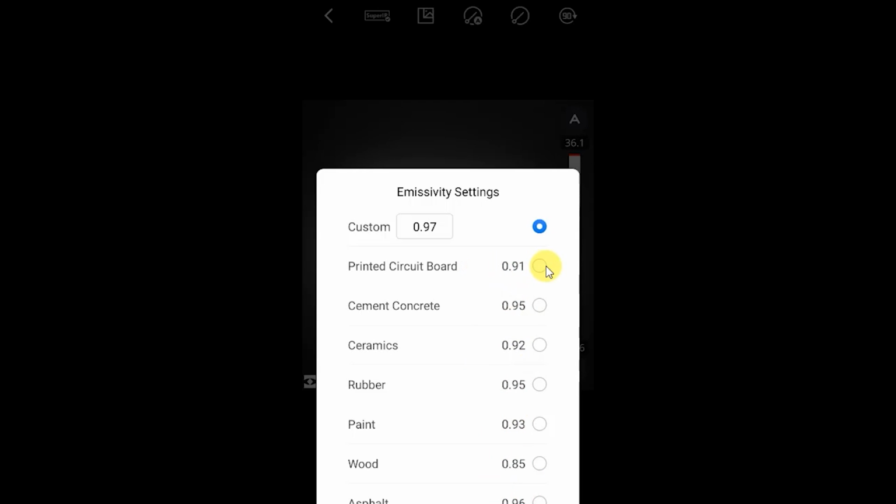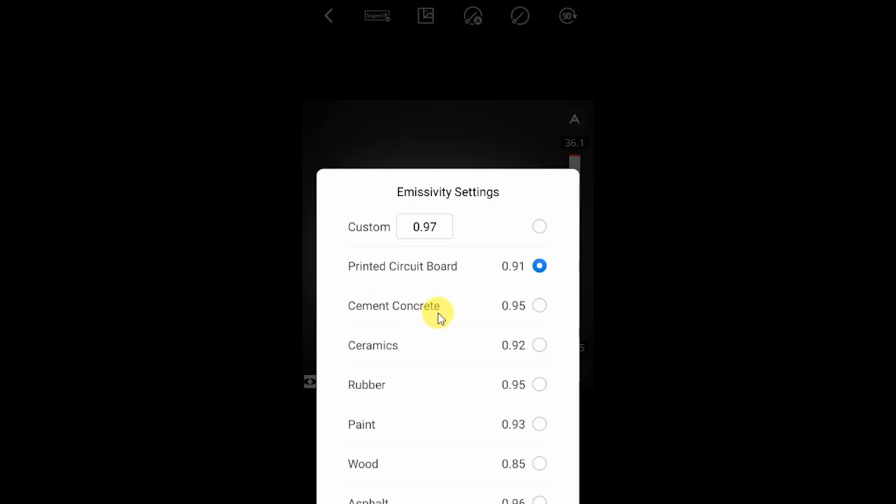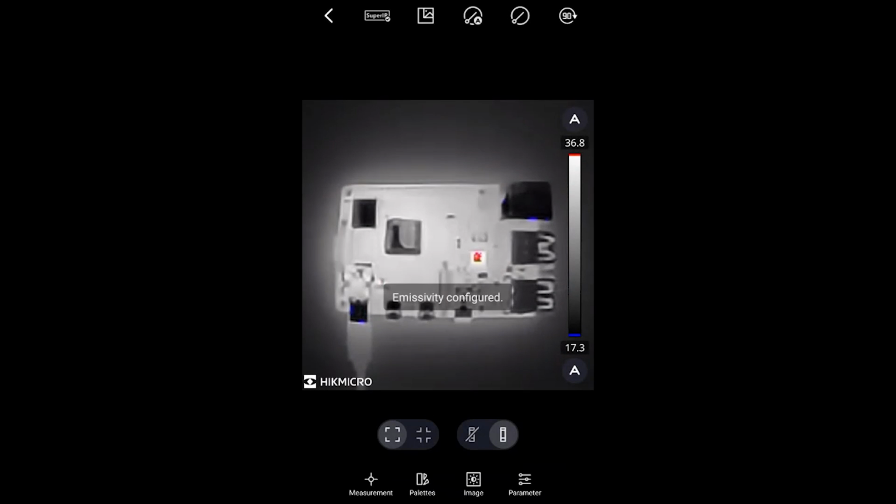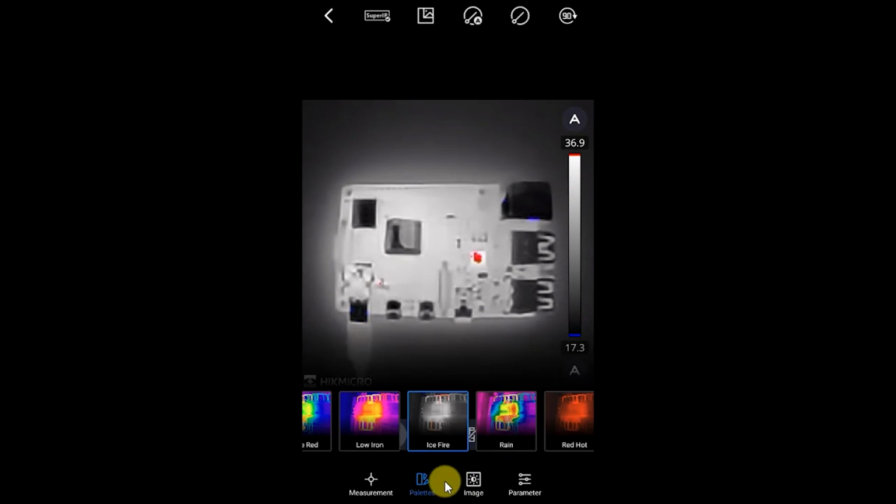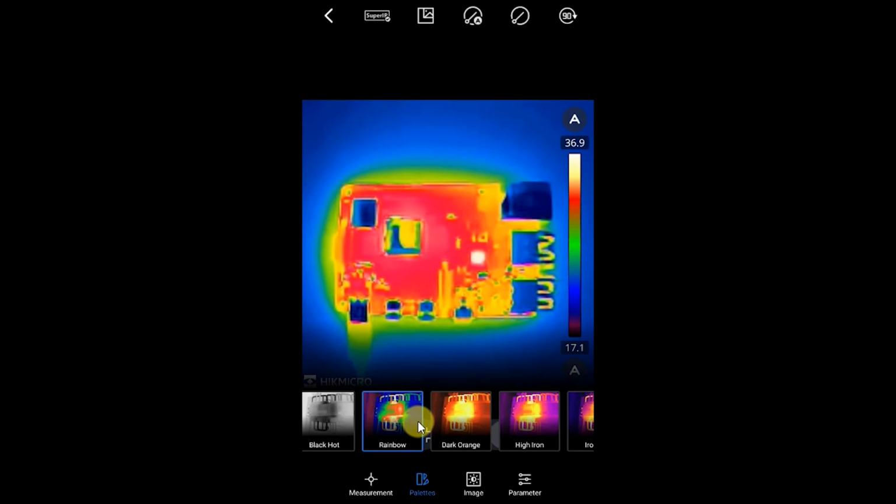We're looking at a printed circuit board at the moment, so it's better for us to use that emissivity setting. That will give us a more accurate measurement of what we're looking at. Depending on what else you're looking at, if you're looking at a house, perhaps to measure heat loss in your house or your roof, you would use that one, and so on. So if I confirm that, and we come back into here, and I go back to my path, let's get us back to where we were before. If we go back to our rainbow, we can see that we now have our white spot there.